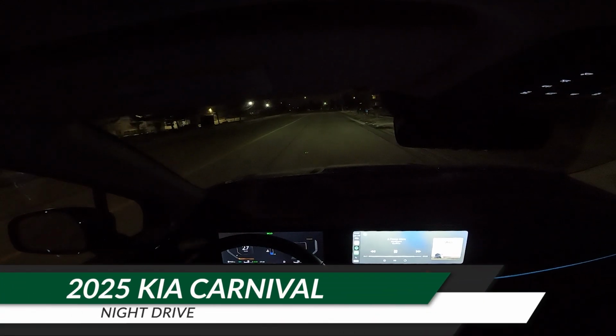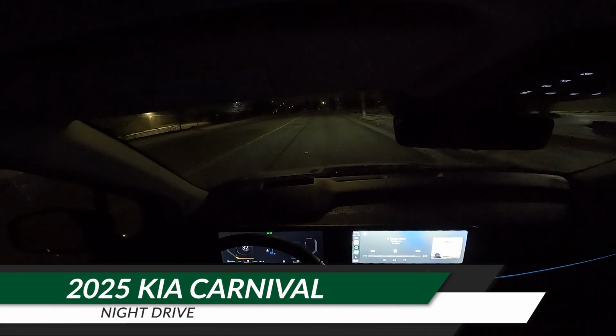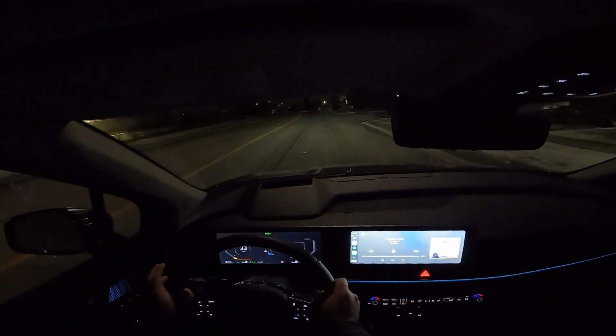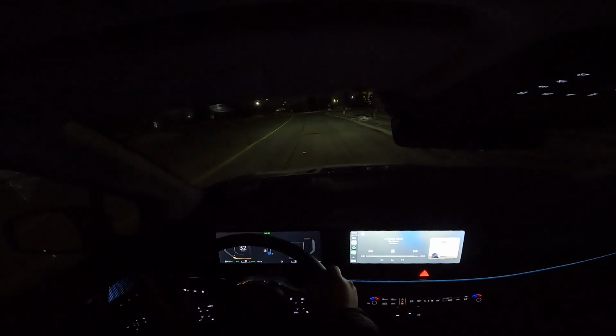Welcome to Modern Motoring. Let's do a night drive in the 2025 Kia Carnival minivan. And it's refreshed for this model year, so some different things. And 2025 also sees the introduction of a hybrid offering.